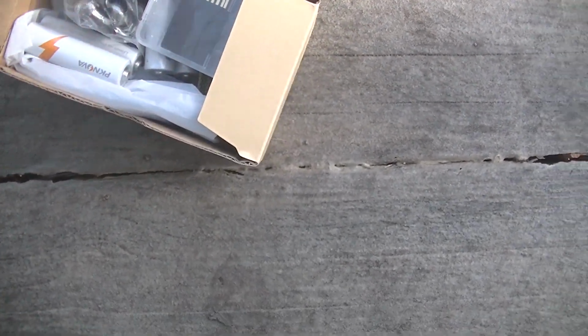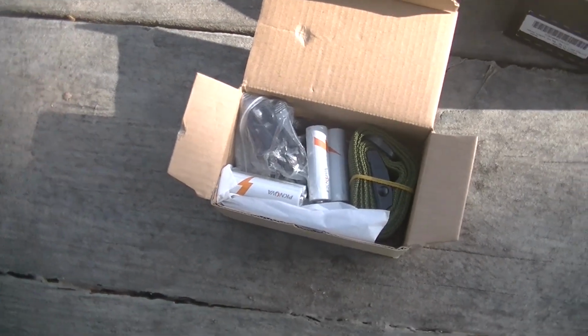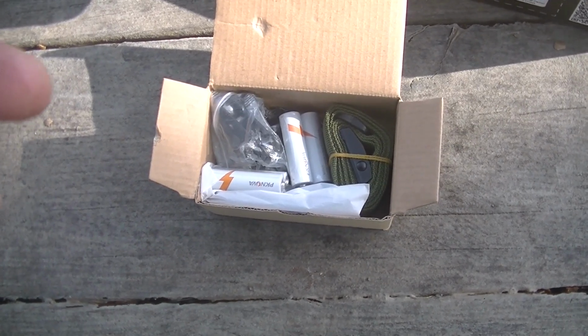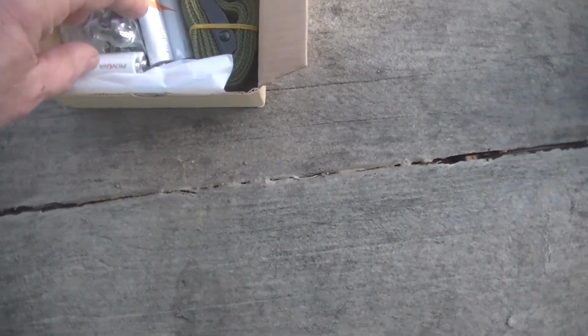But in the box, now this is what I really like about this camera. It comes with stuff that I've never seen with anything else. It comes with an SD card, a micro SD card. Like I said, it comes with a 64 GB SD card, and it also comes with an adapter. So you get an SD card with it, okay?